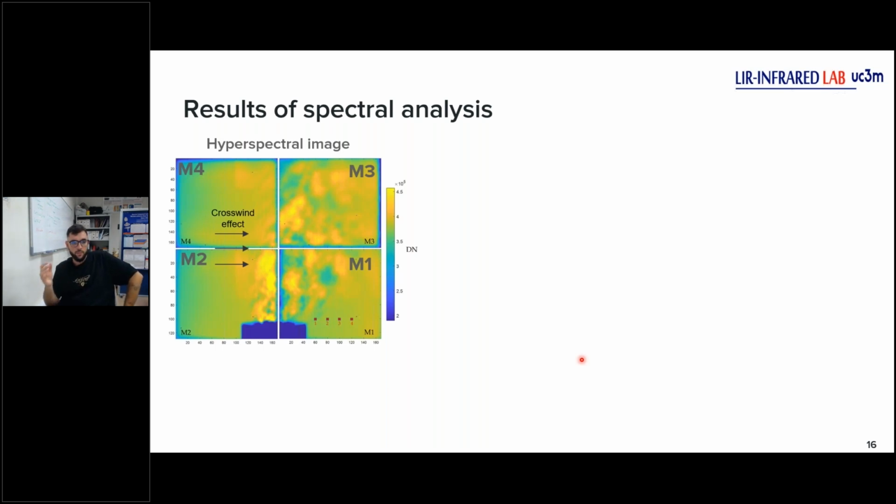Okay. So the first point is we have this hyperspectral image, but there are 4 images. Why? Because we have a limited area for the black body, for the background. So we have to move the area around the image to get one image of the whole flame. We can consider that it is simultaneous because, like I said at the beginning, the flame with this condition is very controlled. Okay. Then this is the crosswind effect.